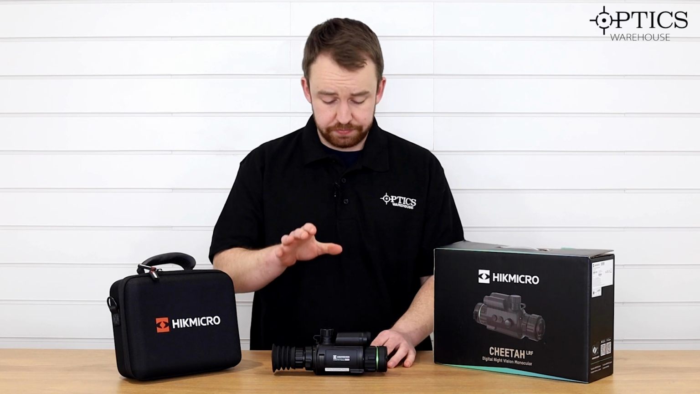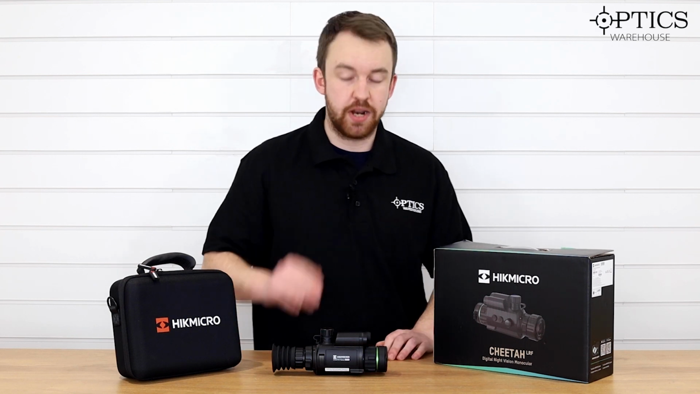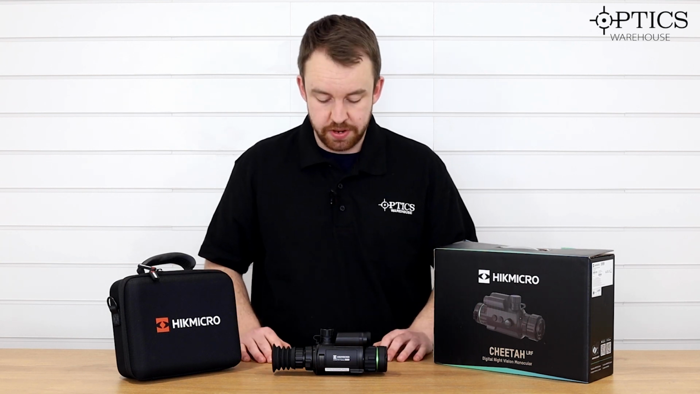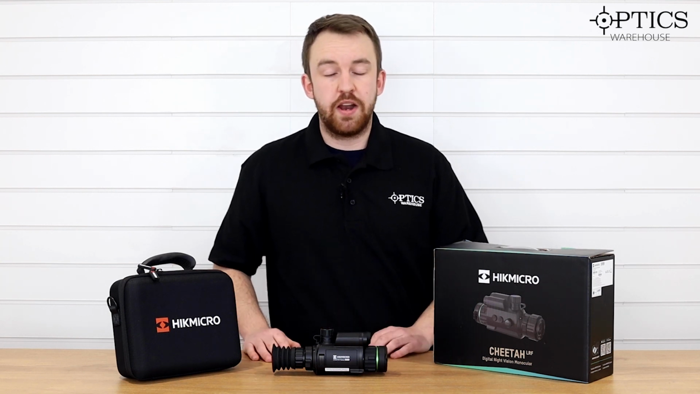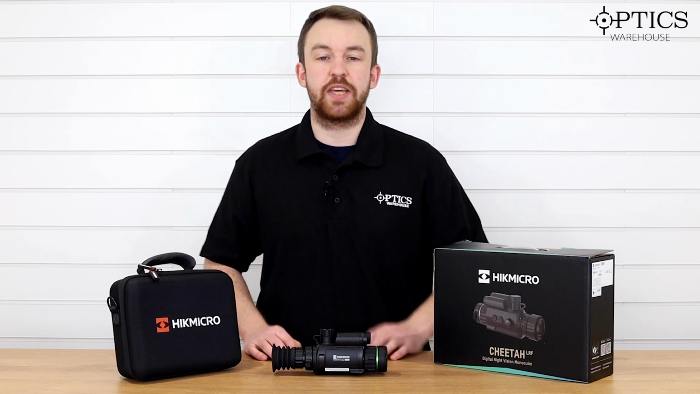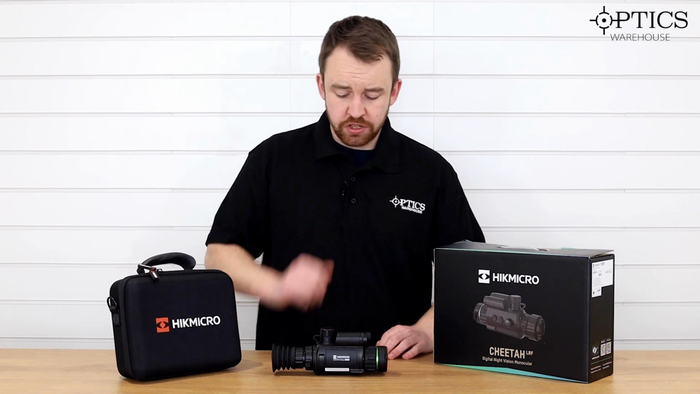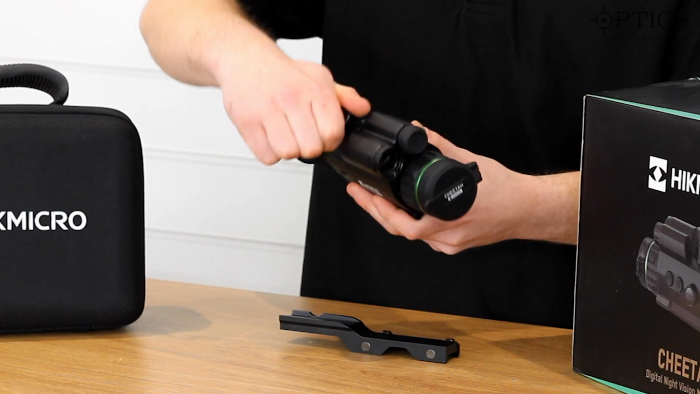It comes in a weapon scope, obviously all will come with an IR, weapon scope with an LRF and without an LRF. If you just want a nice compact weapon scope, you can buy it as a clip-on with an LRF and again without an LRF. And then of course, if you want to buy it as an ultimate kit with an LRF and without an LRF. Runs off 18650 batteries, so makes life nice and easy.